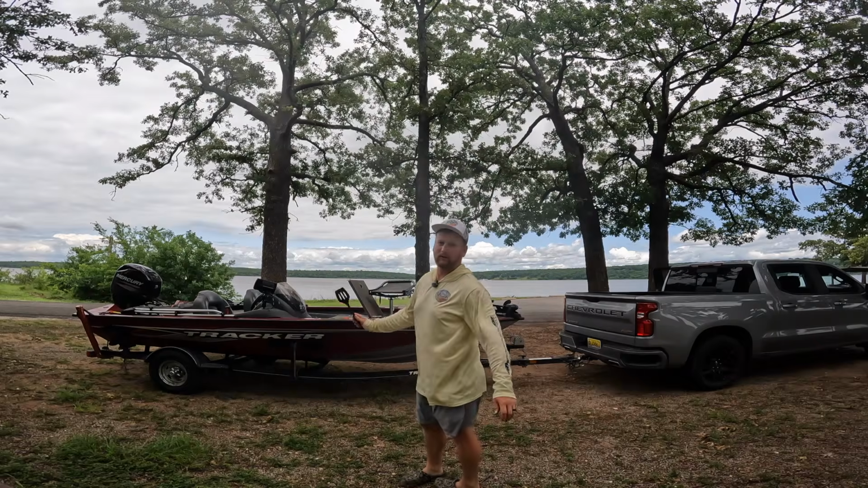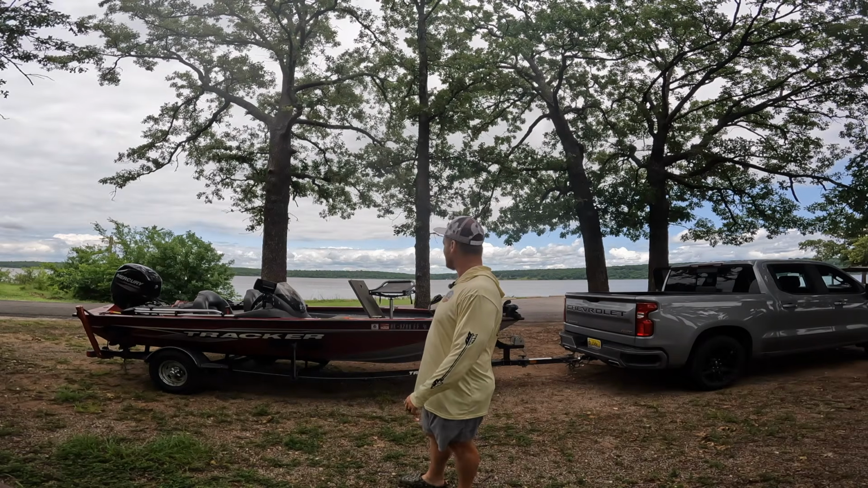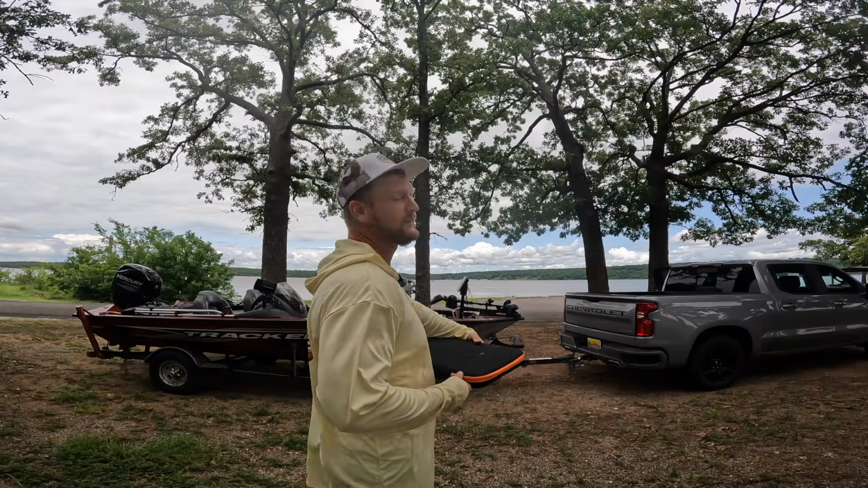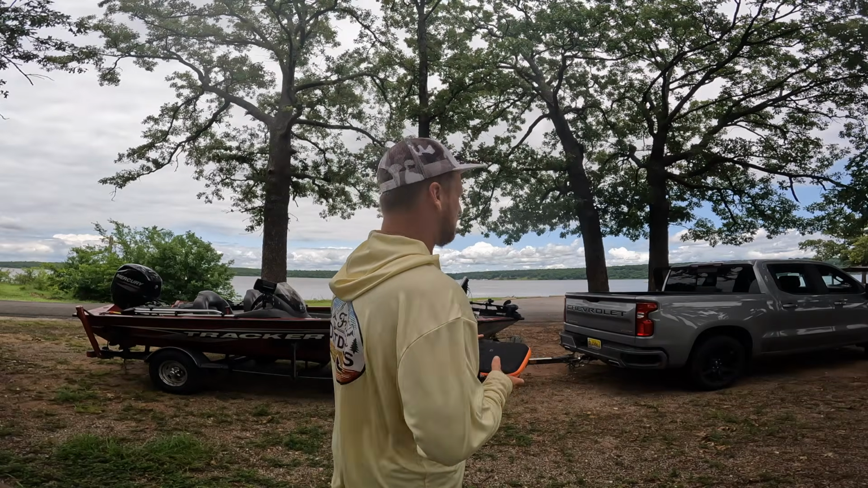But if this ain't cool, I don't know what is. Cooking on the side of the lake, hanging out. Oh, this is amazing. I don't know that it gets much better than this. I haven't eaten fresh crappie in a while, and I'm so excited about it.